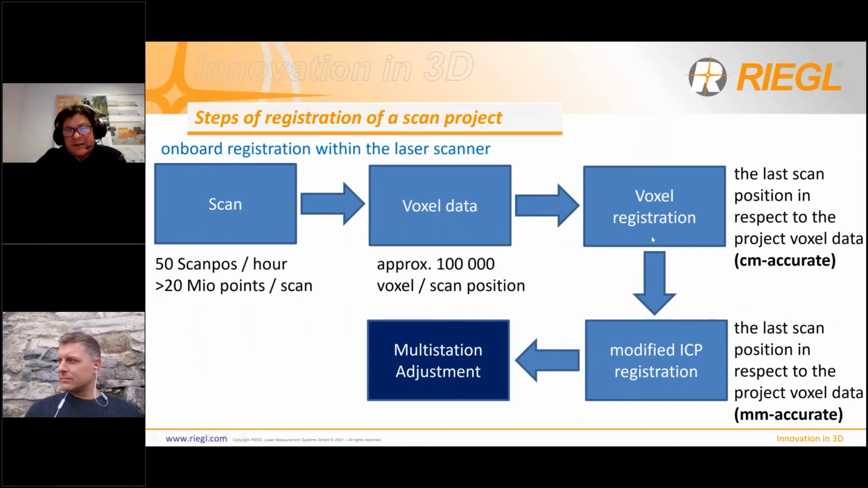Outside of the laser scanner, we upload the data from the scanner to the computer. We start the multi-station adjustment, which modifies the position of all scan positions.